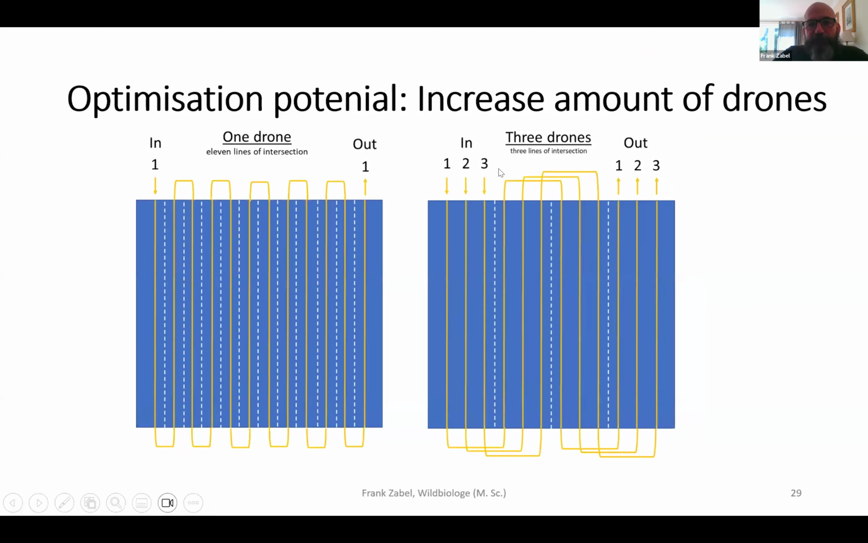But the more drones you deploy in parallel, the fewer intersections you have, and this is then, of course, very helpful for the accuracy. And Tobias and I have already performed such parallel flights last year here in northern Germany.